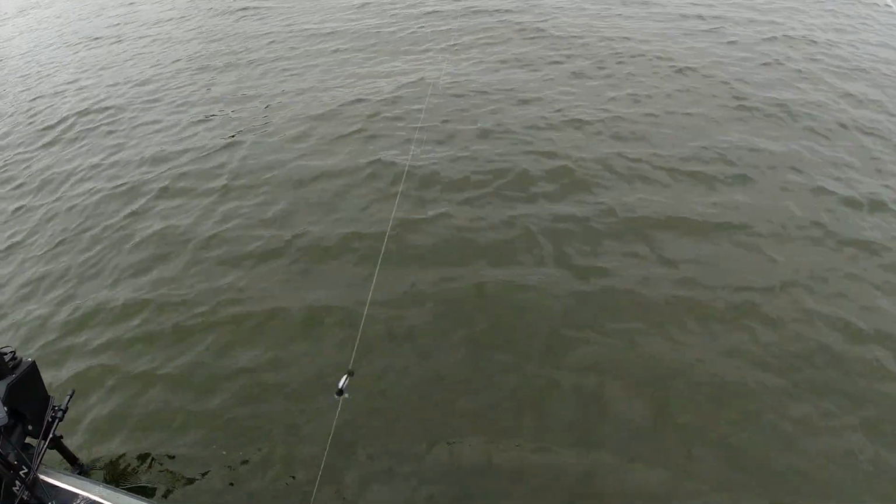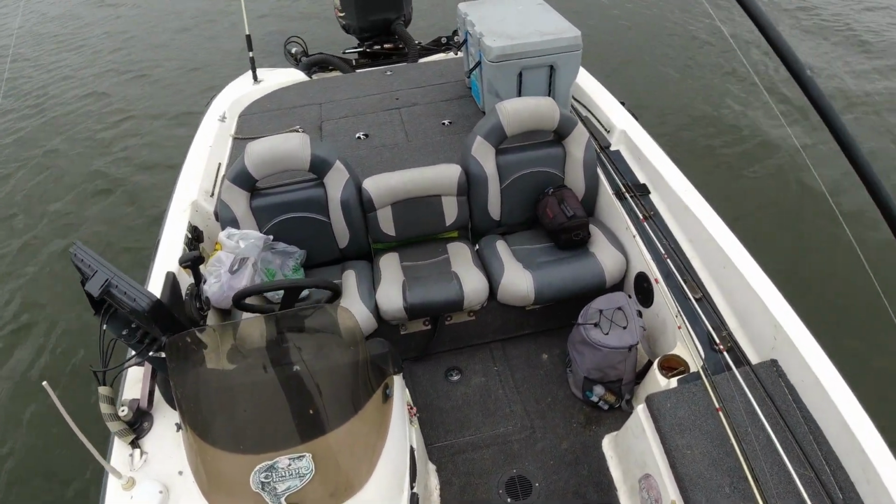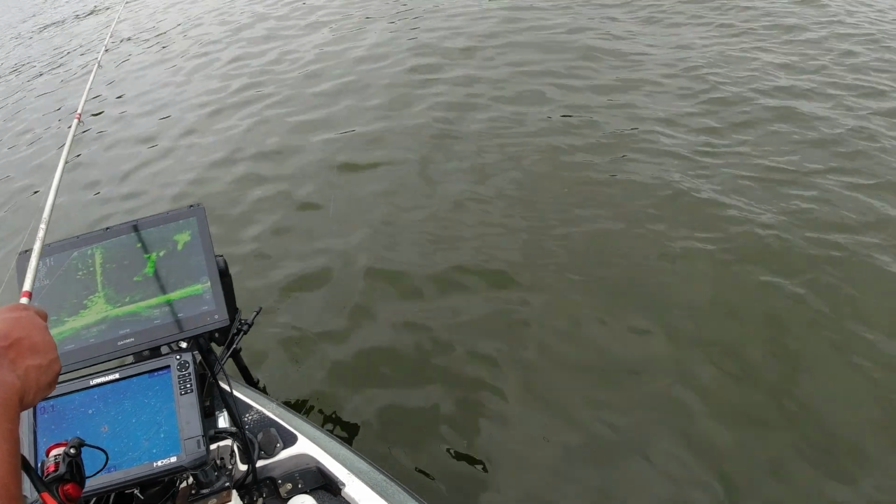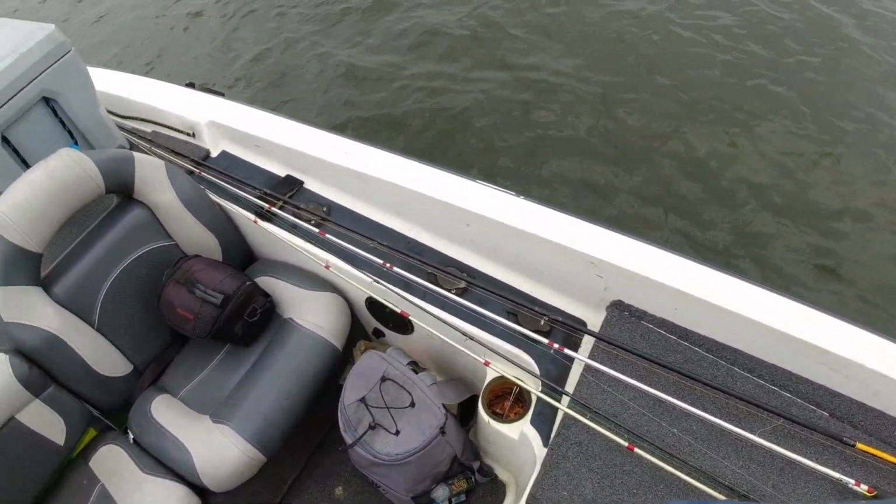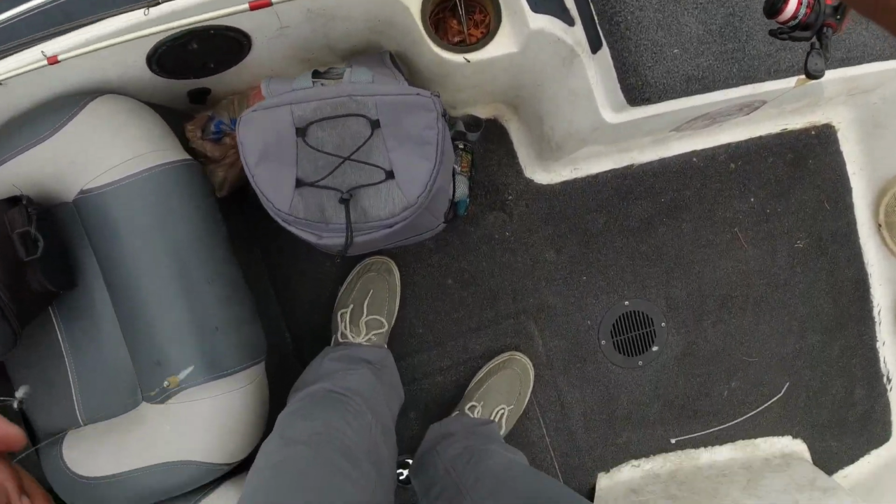I'm gonna put me a nibble on. Yeah, that might come. Make them take it deeper. Yeah, I'm gonna change colors already. I thought the water was gonna be dingy, but that's pretty clear. Got something for that too. Old Limits tackle.